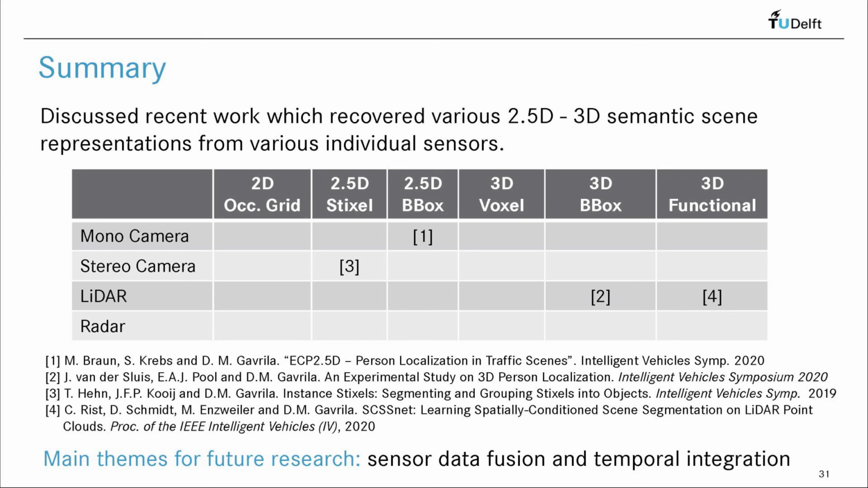Instant Stixels seem to be an interesting middle ground as a representation between, on the one hand, point clouds and voxels, and 3D object bounding boxes on the other. Still, Stixels are quite strongly linked to disparity maps and to the stereo camera sensor. Beyond Stixels, the 3D functional representation for the environment seems quite appealing, especially in the deep learning era, as it can be learned end-to-end and is continuous. It will be interesting to develop it further. Main themes going forward are how to do sensor data fusion and temporal integration using the above representations.